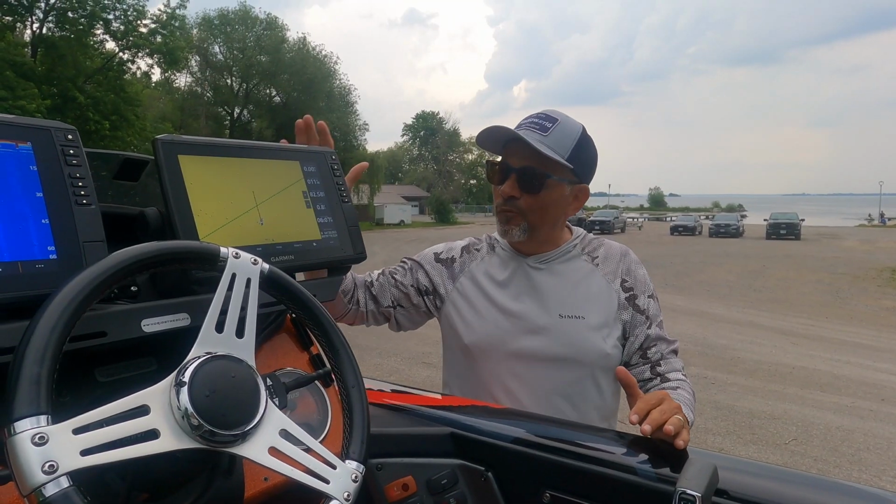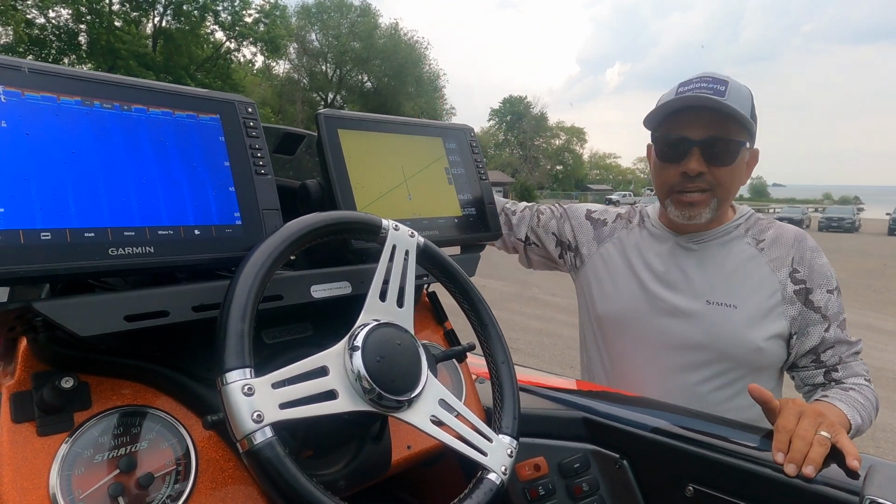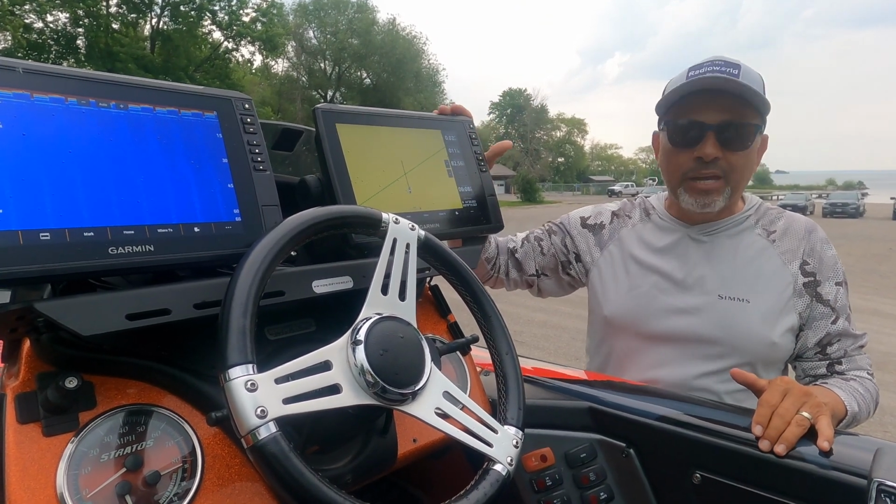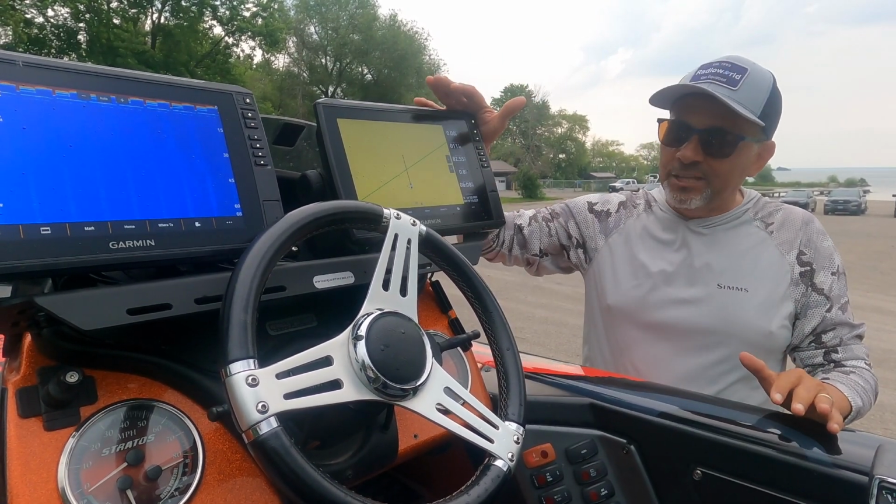So here we are at the helm of my boat, where I have two Garmin Echomap Ultra 2s in 10-inch. Now these are connected to the front, so any information that's in the front, I can pick up here. If I have my trolling motor down and I want to see Livescope when I'm guiding or whatever, I want to get out of the angler's way, I can do that.